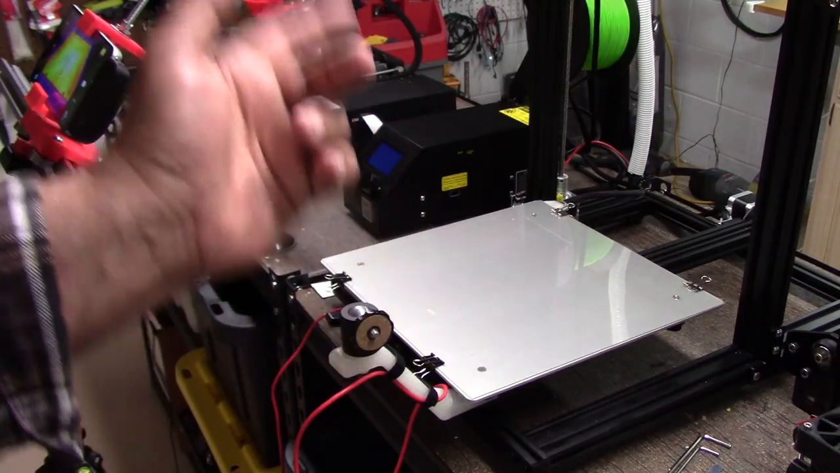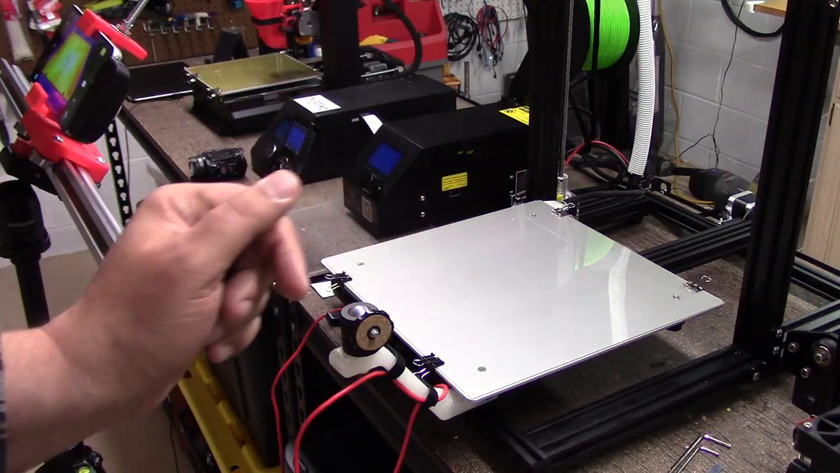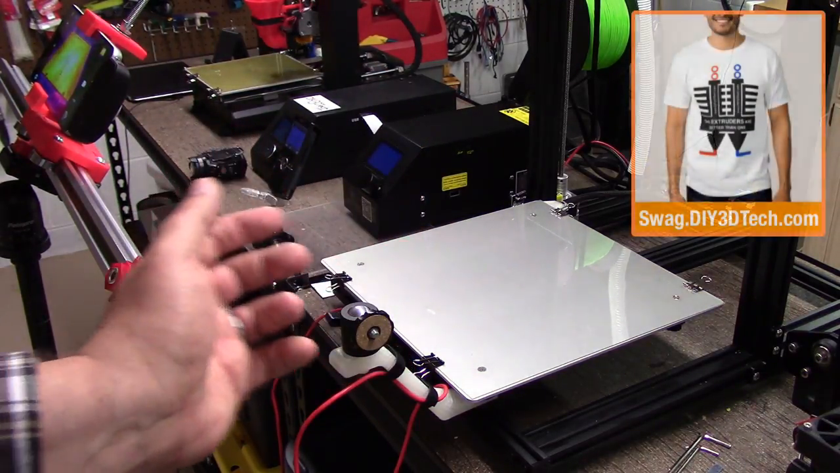Stick with PLA. And hey, let me know in the comments if you guys think otherwise, if you've had different experiences.